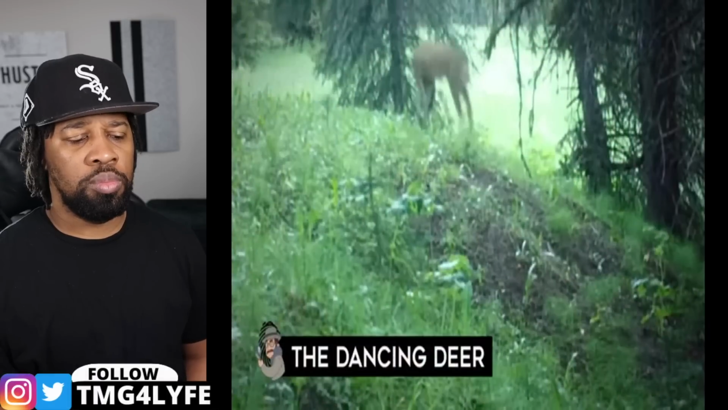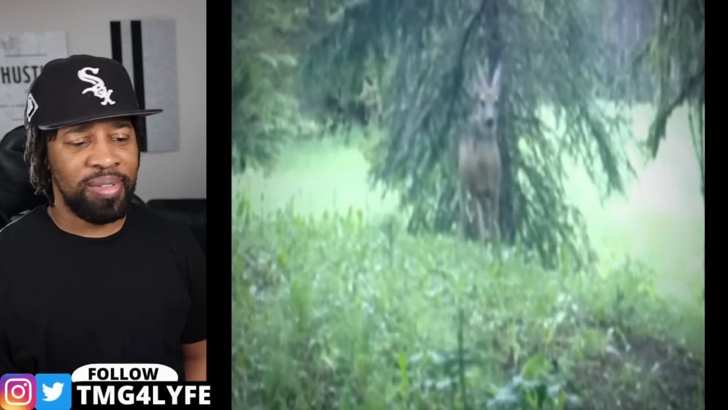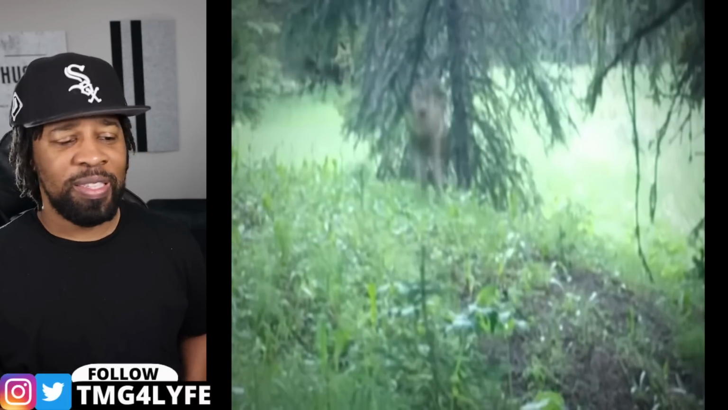The dancing deer. Sometimes you just feel like busting a move. This deer frolicked right in front of a camera and left some wildlife officials stunned with its unusual dance choreography. The cameras are meant to capture any unusual animal behaviors that they normally wouldn't perform in front of people.